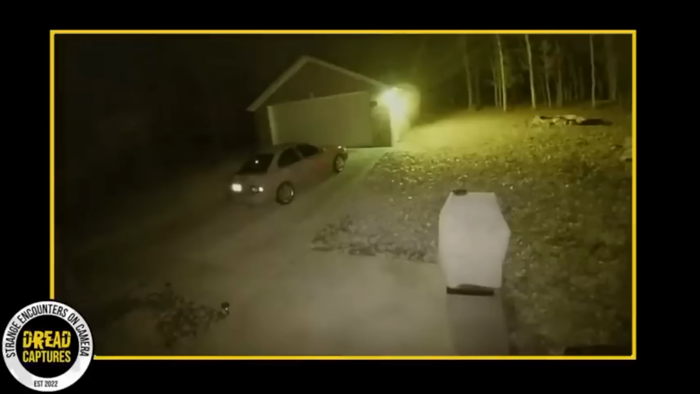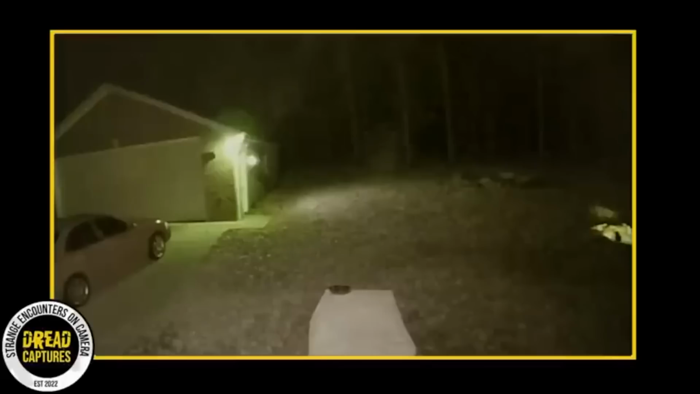Her camera picked up a figure that's pretty hard to describe. It was semi-translucent and shaped like a rectangle. Even more bizarre, it seemed to move in a really strange way, as if it were walking, but without any feet that you could see. It's not the sort of thing you'd expect to see strolling through your backyard, that's for sure.